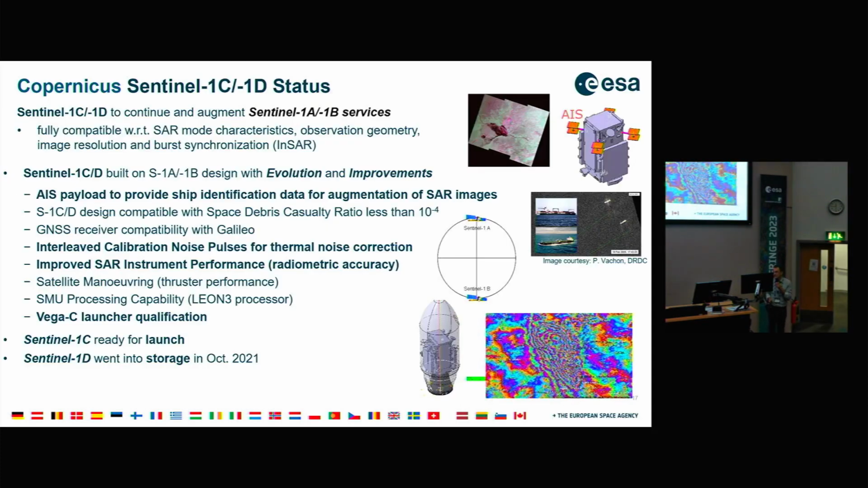So last slide. I need to be quick. I have 3 slides more on Sentinel-1C. So this is just to give you a status of Sentinel-1C and D. The goal of 1C and 1D is to continue the 1A and 1B mission, of course. It flies exactly the same SAR, so there won't be any disruption in terms of SAR modes, characteristics, and so on. The 1C and 1D design is built on the same design as 1B with some evolution and improvements.